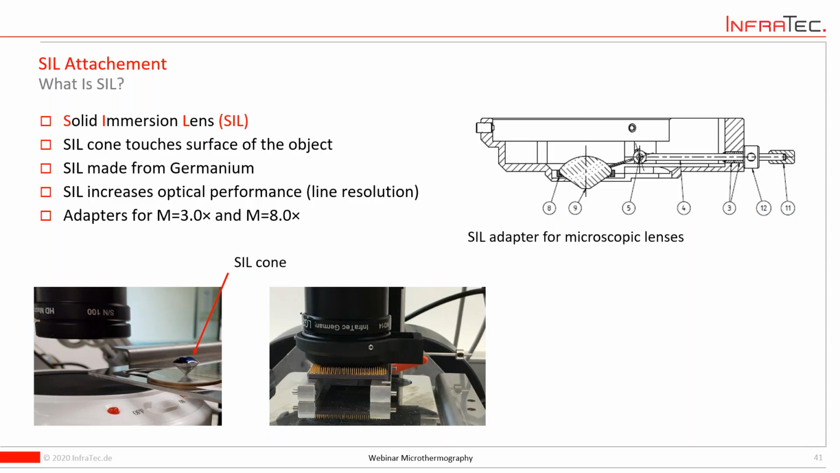So the Stirling cooler, of course, it's kind of a cooling engine, needs to get rid of the energy. So the lens is thermally decoupled from the camera. And the other way around, if the lens heats up, this shall not influence the camera in a way.